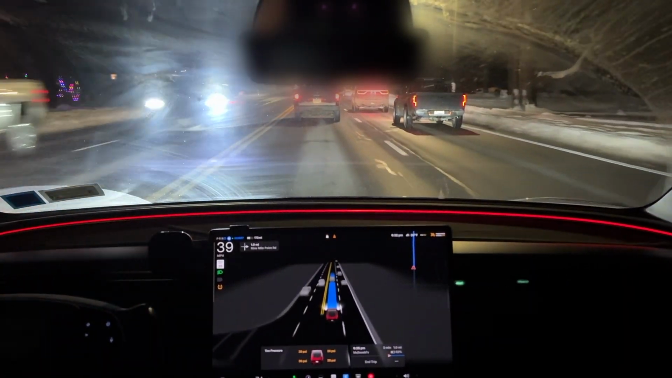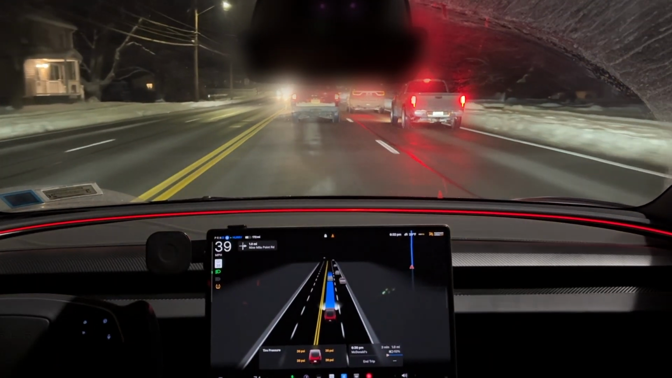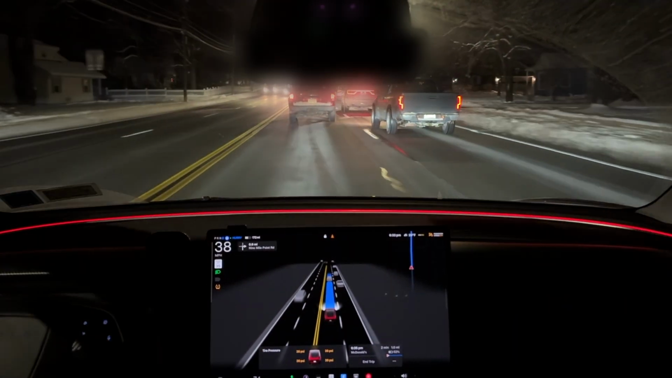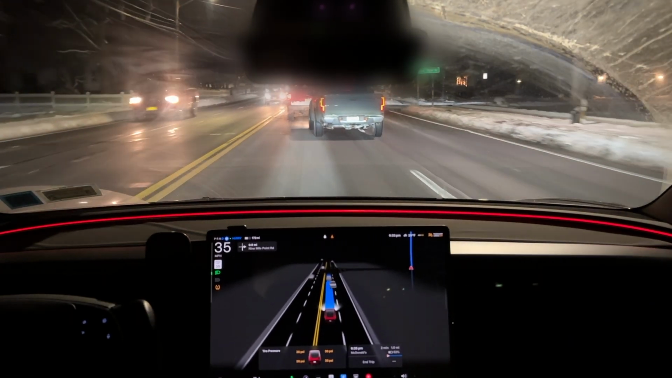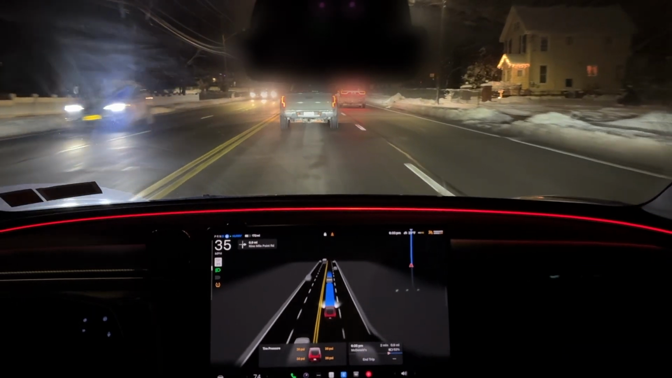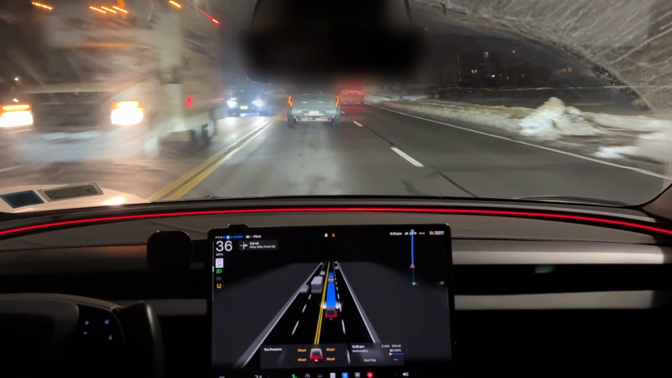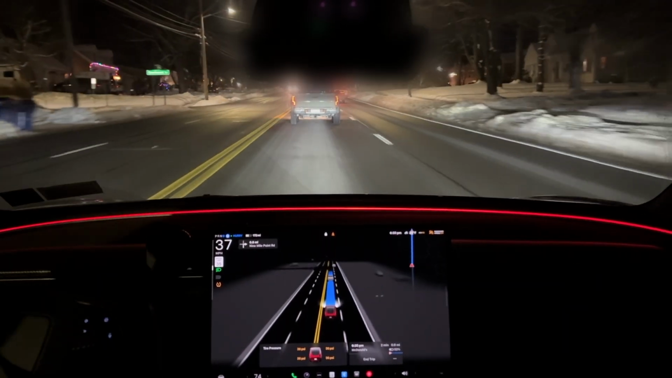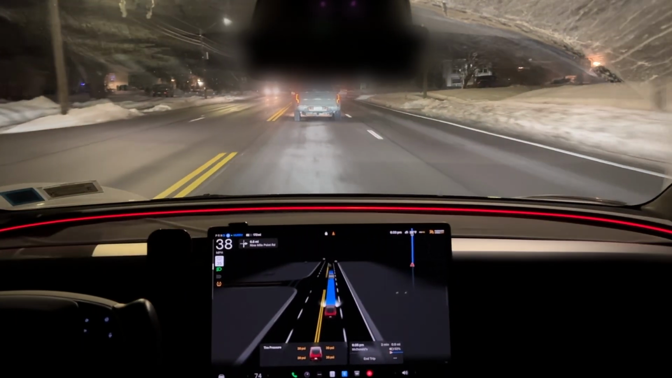Now, when I have to clean the windshield, and I press on it with the fluid that comes out and tries to clean it, it'll tell me to take over the wheel. Like it'll say you have to take over the wheel immediately. I guess it loses vision while you're wiping the windshield and cleaning it, but everything else about driving, or just sitting here and watching it drive, has been great.